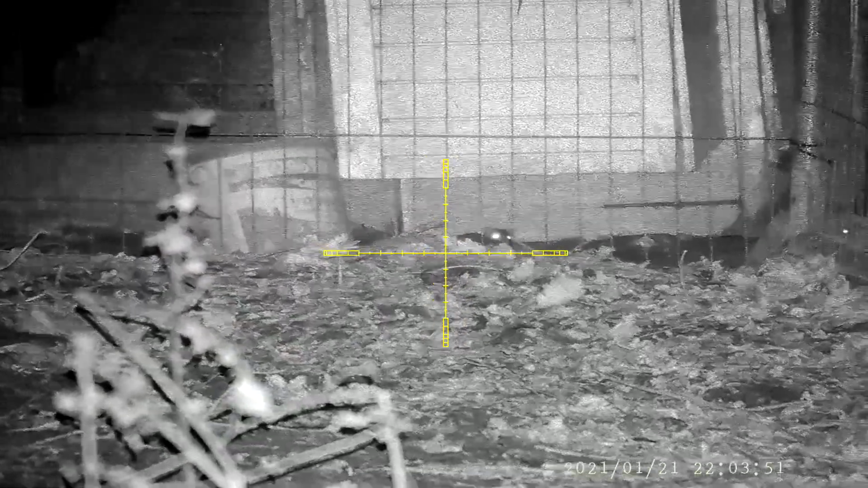Change the reticle over to yellow as it seemed to be slightly clearer.